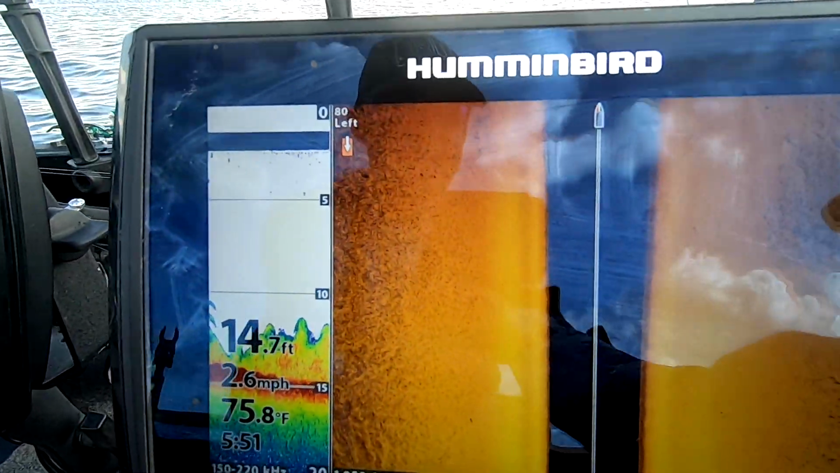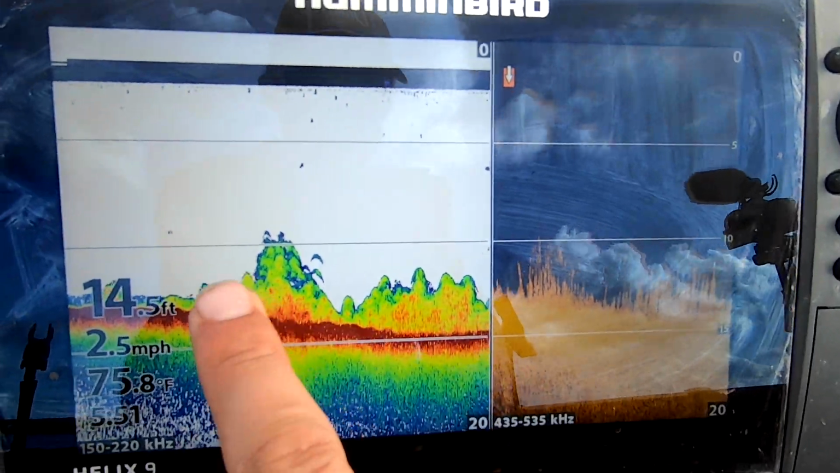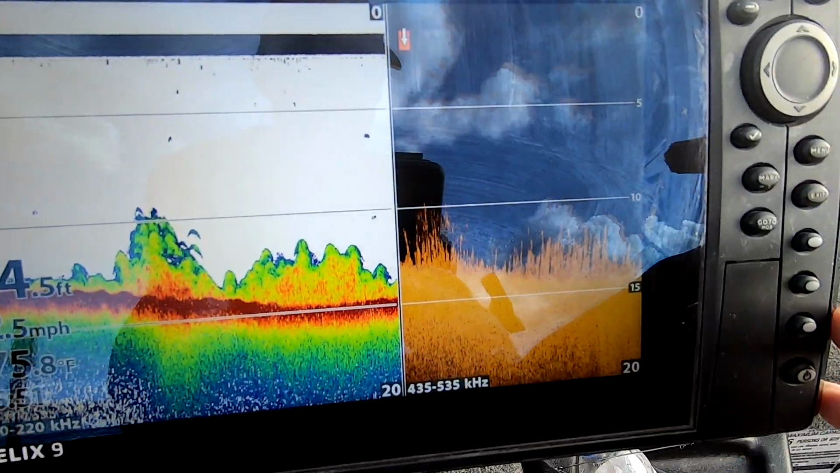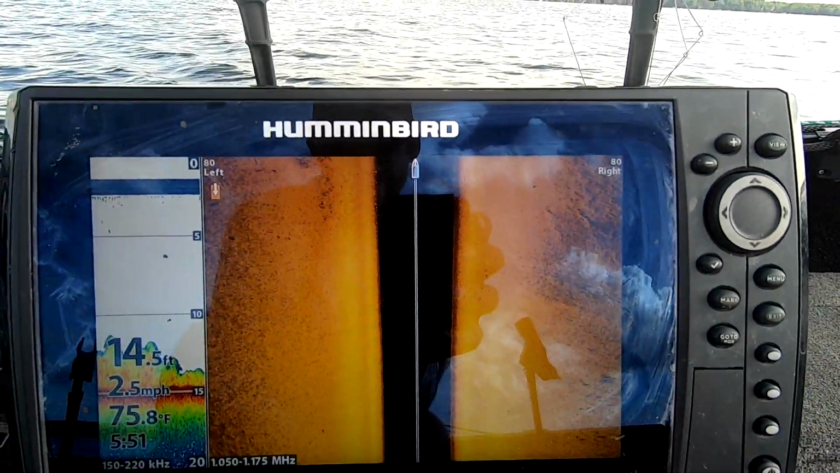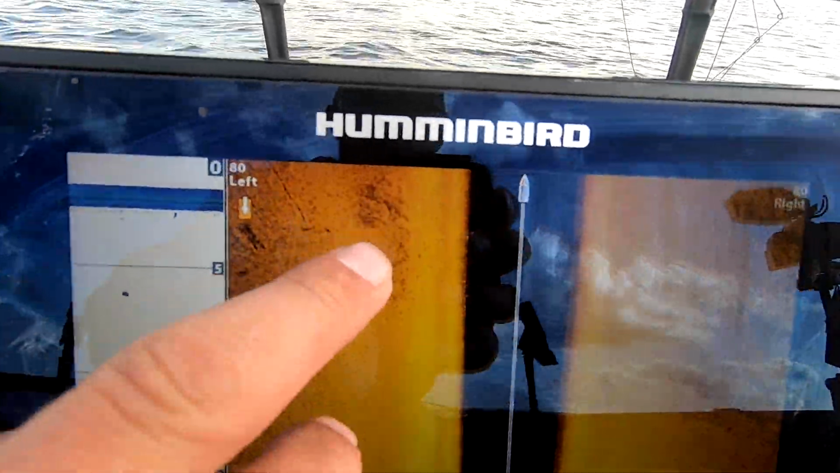And I'll kind of flip over to my down imaging here. So what you can see here is we got tufts of weeds here, tufts of weeds here. I can't really tell what kind of weeds those are. That part's not really super important. But as we're cruising around here, we're running side imaging. I kind of got a big tuft of weeds right here.